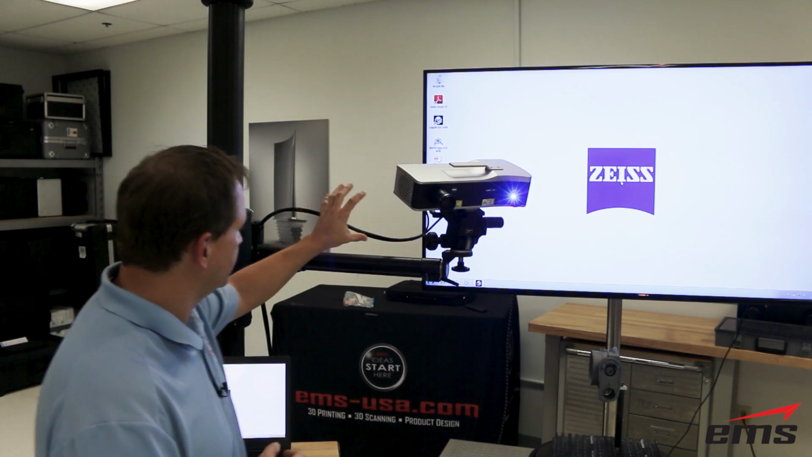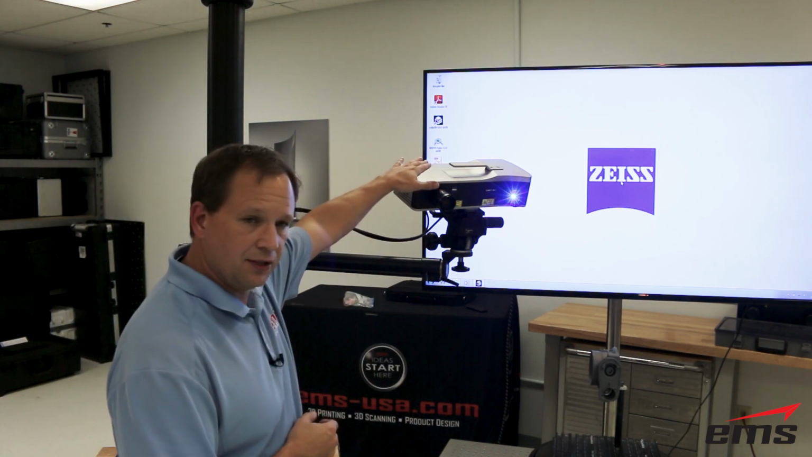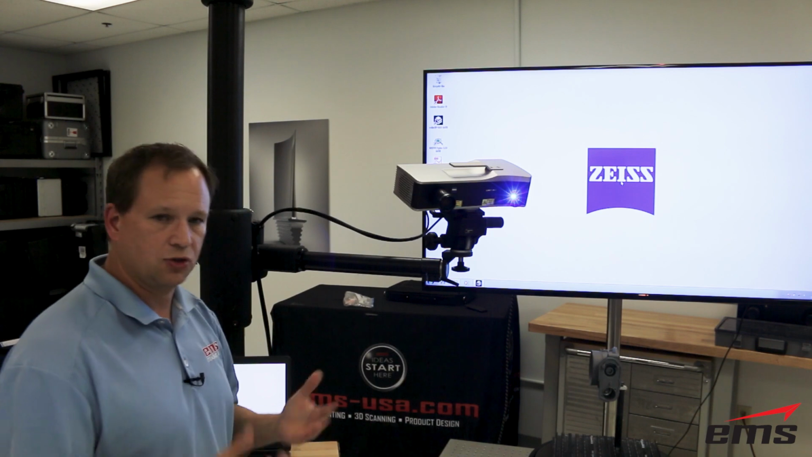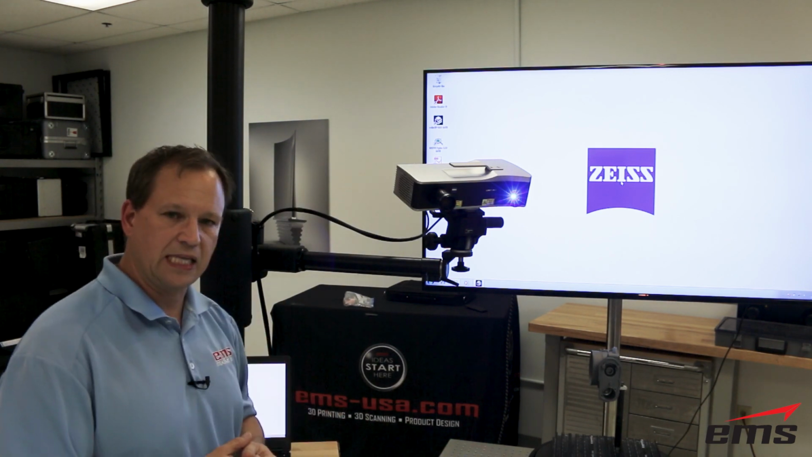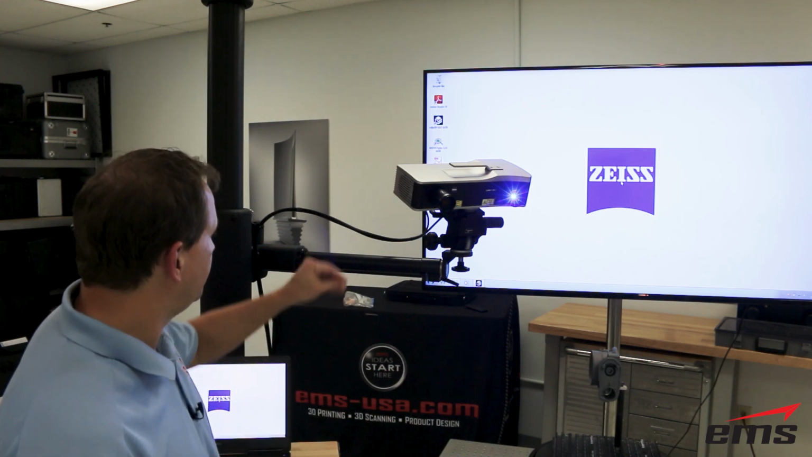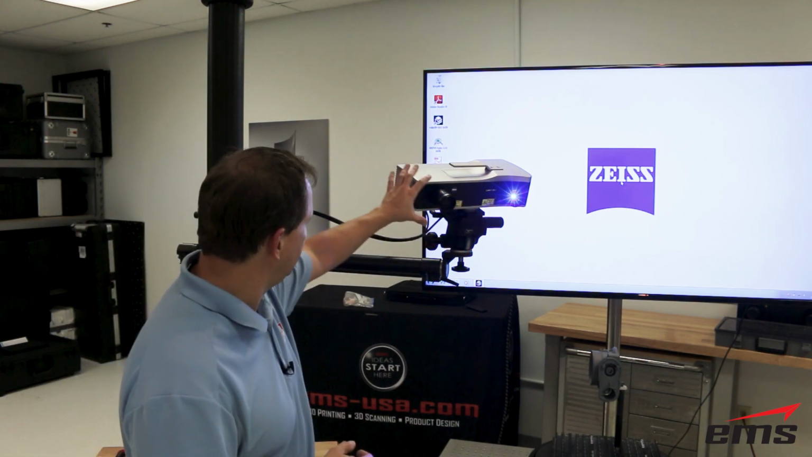So you can see the small size. You've got the handle on here, and you can also mount it on a tripod. People put it on a jib arm, different things. Key thing is just it's not moving while it's scanning. But back to the lenses here and the projector.